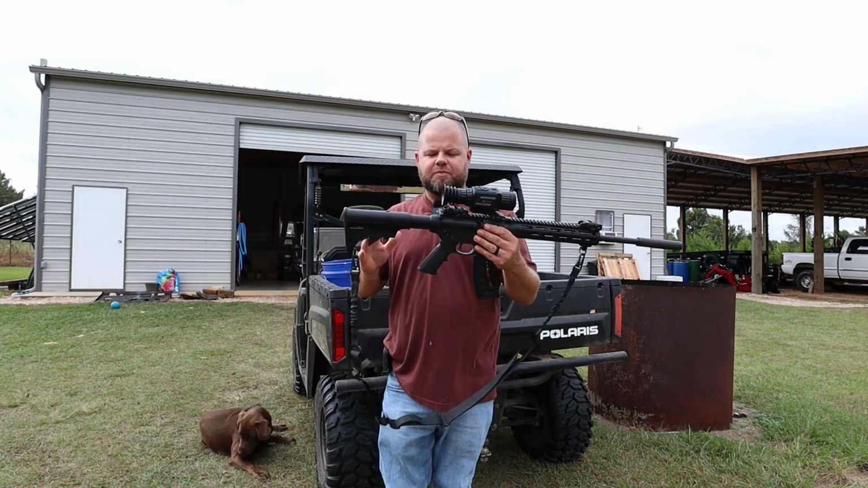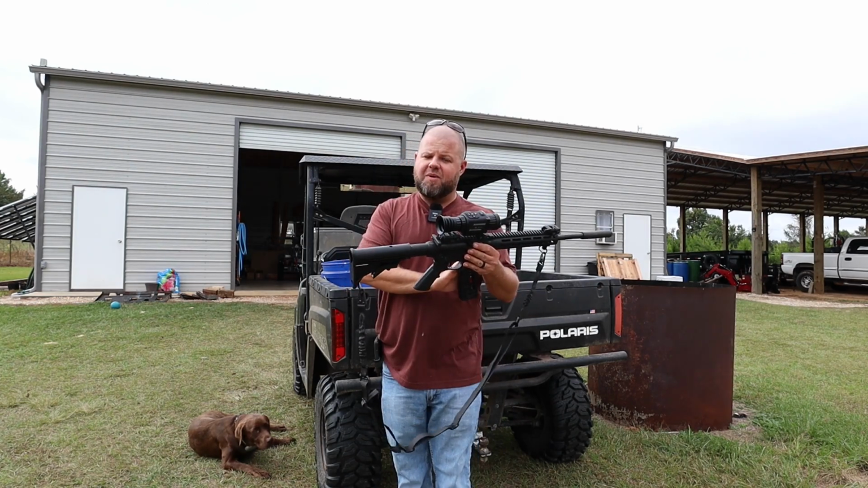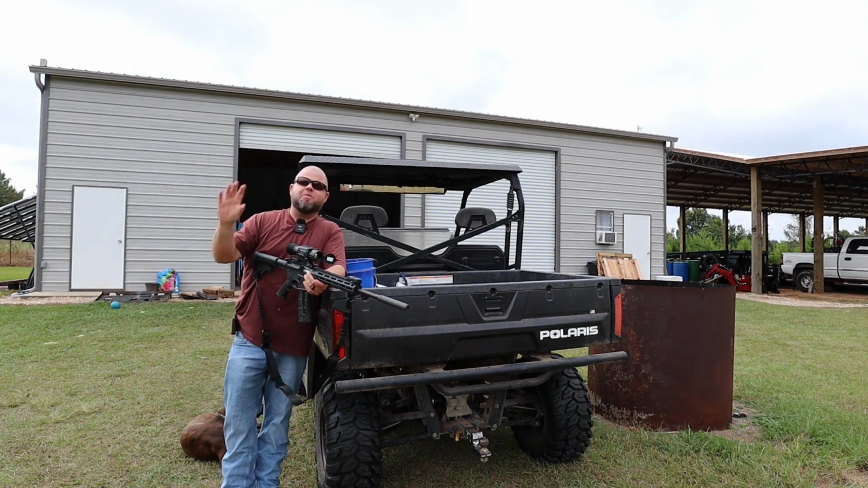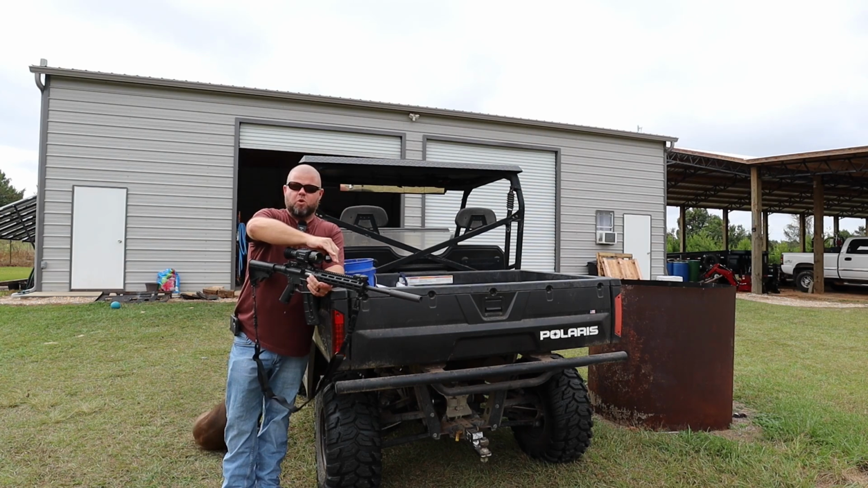Now, even though I'm suppressed, you're going to hear a little bit of a pop because I'm not shooting subsonic ammo. I'm shooting some hollow point mini mags, which seem to work really good for critters at close ranges. I've painted a black dot on my box, and I've allowed it to heat up in the little bit of sun that we have, because you need to see some sort of change in temperature on your target in order for a thermal to work well.